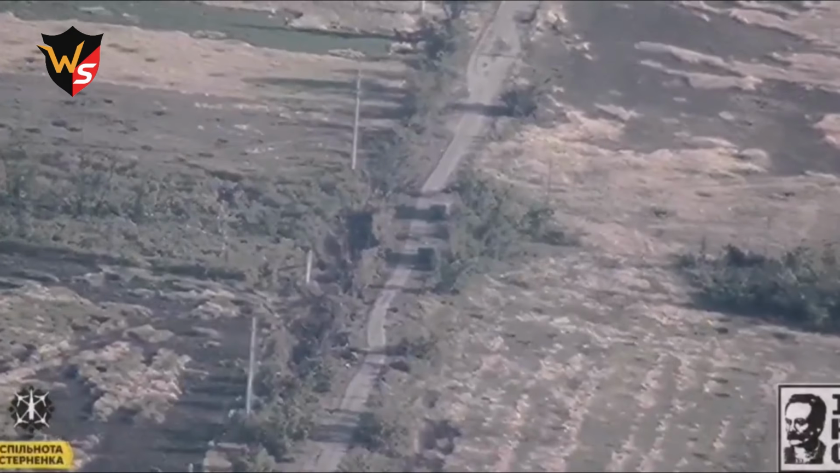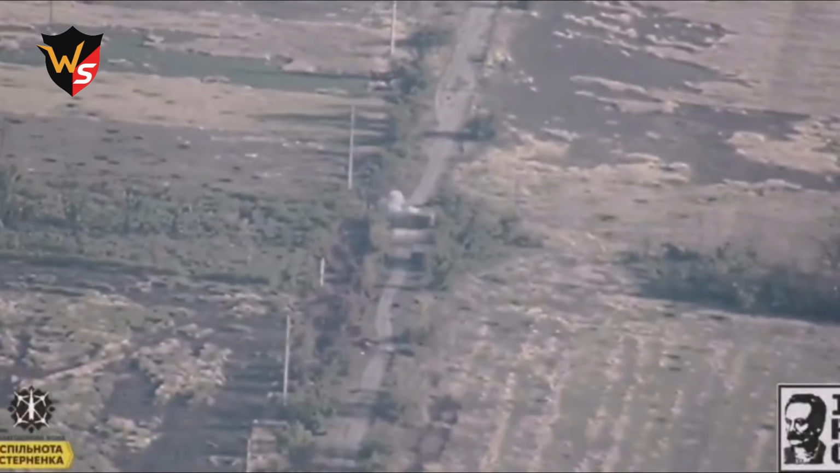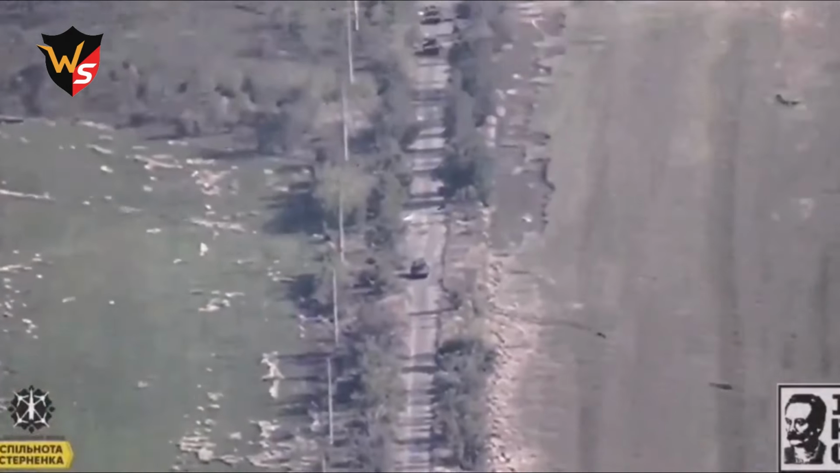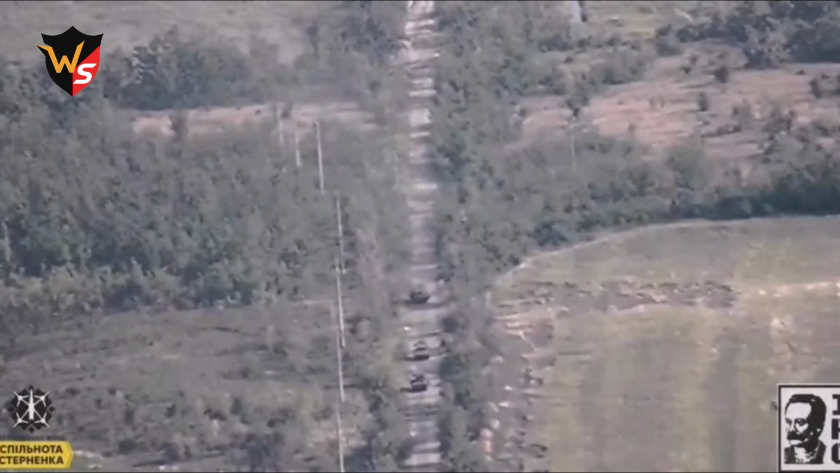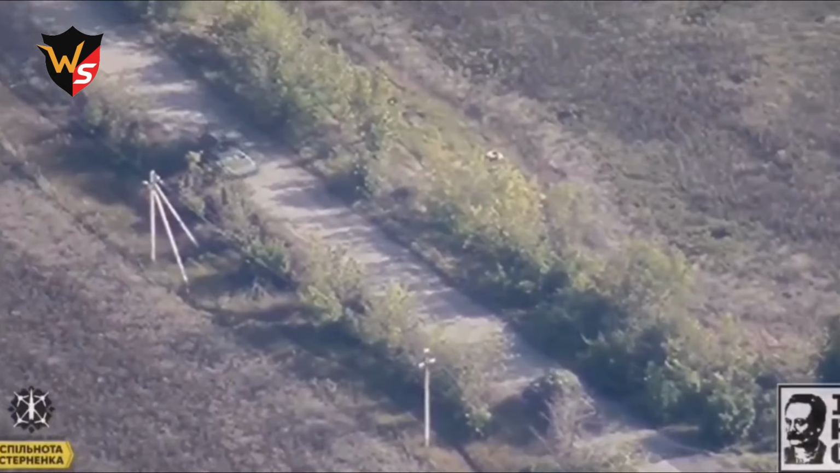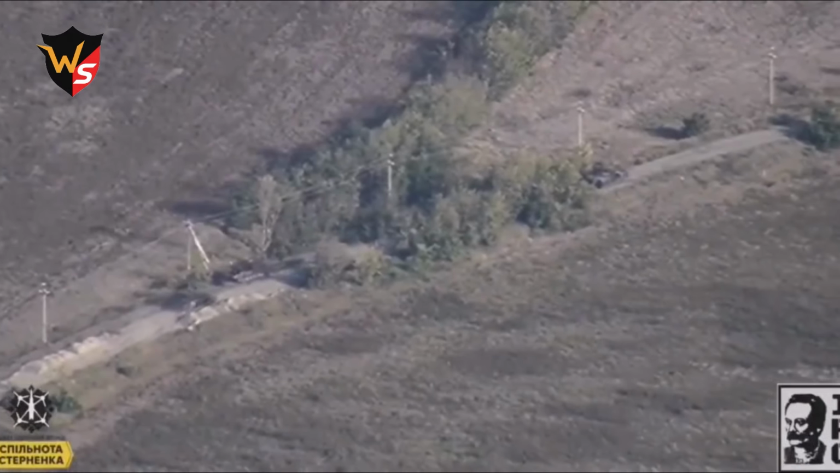An armored column rolled onto the battlefield with infantry moving behind. The vehicles pushed forward, raising clouds of dust, seemingly convinced resistance would be overcome. But Ukrainian paratroopers were ready. As soon as the assault closed in, it was met with intense defensive fire. Artillery strikes and precise drone attacks slowed the advance. Then anti-tank weapons came into play. One by one, enemy vehicles were set ablaze.